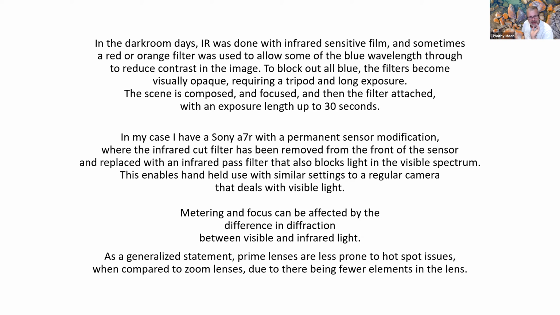So back in the darkroom days, you had to put quite an opaque filter on the front of your lens, and it was blocking out the visible light. You weren't able to look through it. So you'd set up your camera, do the focus, do the composition, then screw this almost black filter on, and then expose sometimes up to 30 seconds to capture an infrared scene.